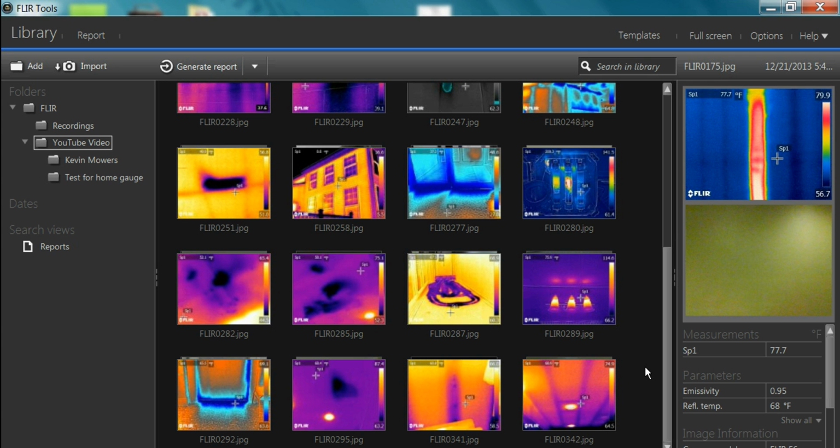Most common question: what is the cost? We offer it in 3 categories. It can range from $150 to $300 per scan.